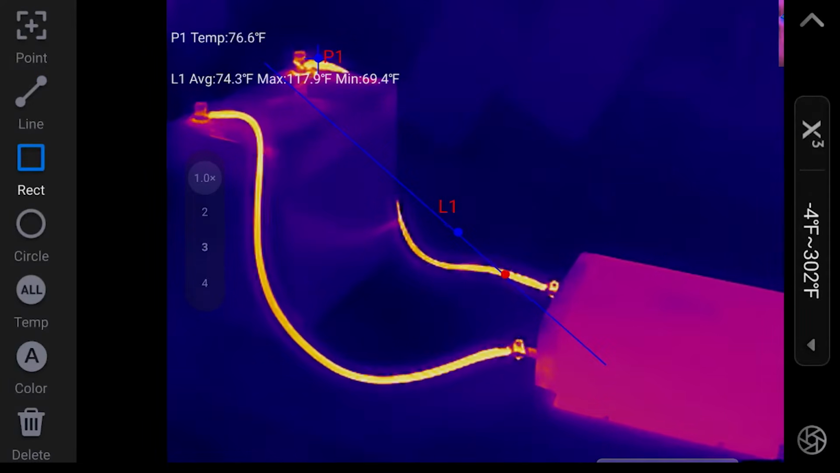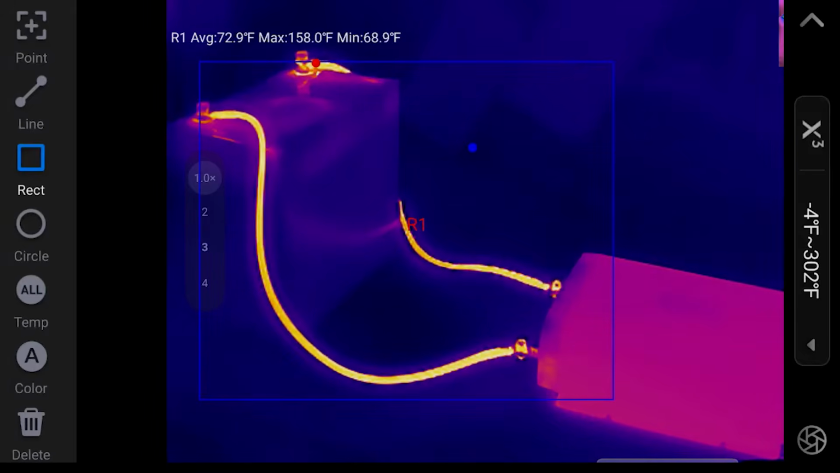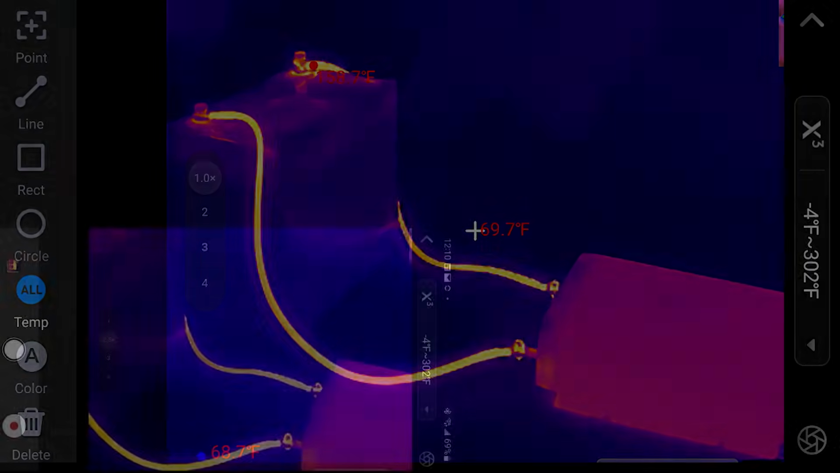It gives the average temperature, the max, and the minimum of that line. Let's just see if we can do a rectangle. Let's just delete all those. We'll do a rectangle. And again, it does show the max, which is 158 degrees. The minimum is 68 degrees. I'm gonna go ahead and switch it back to temp all.